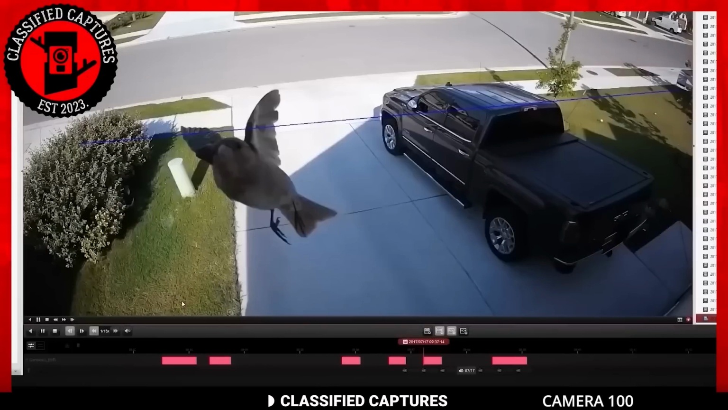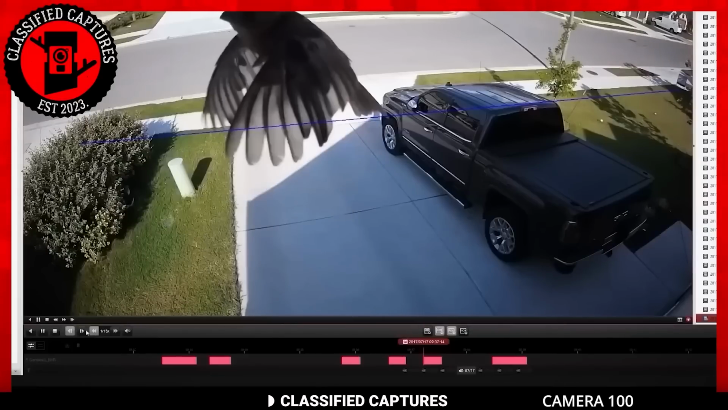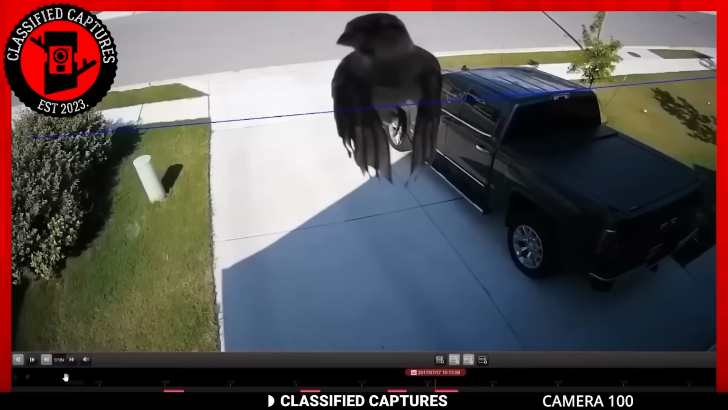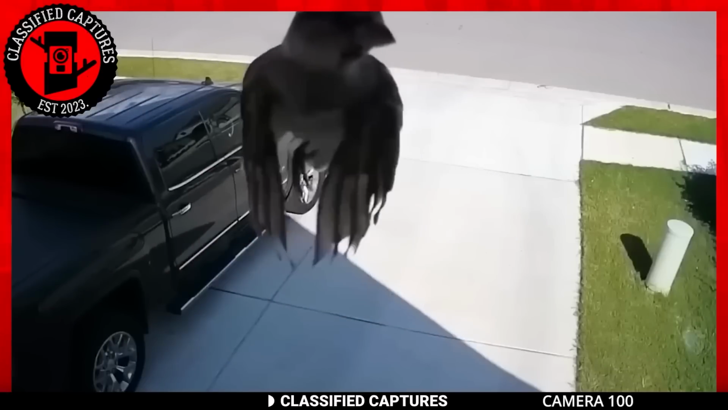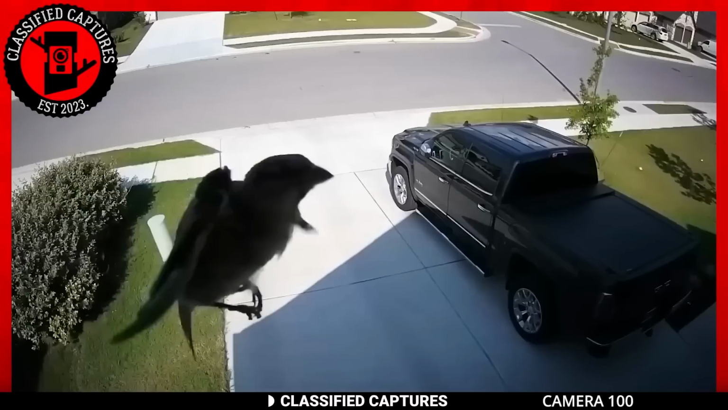He explains that the footage looks like that due to a sync in the frame rate of the camera and the bird's wings in motion. If that's true, then this is indeed a remarkable piece of footage. What do you think, though?